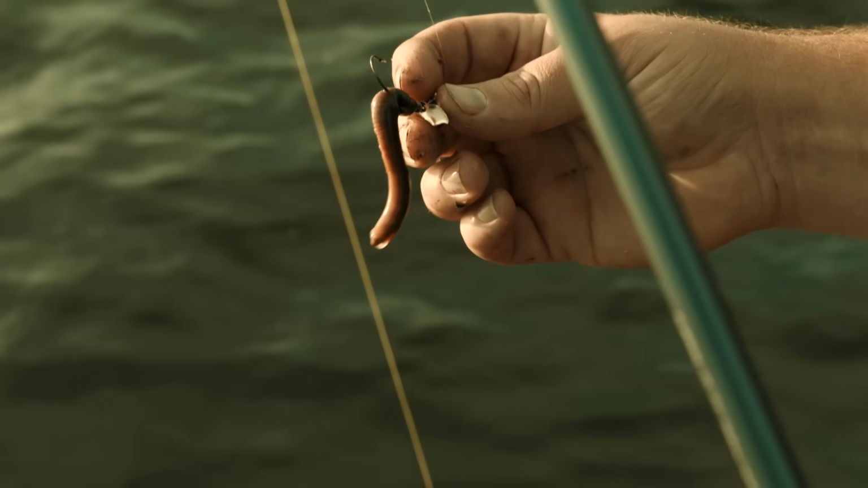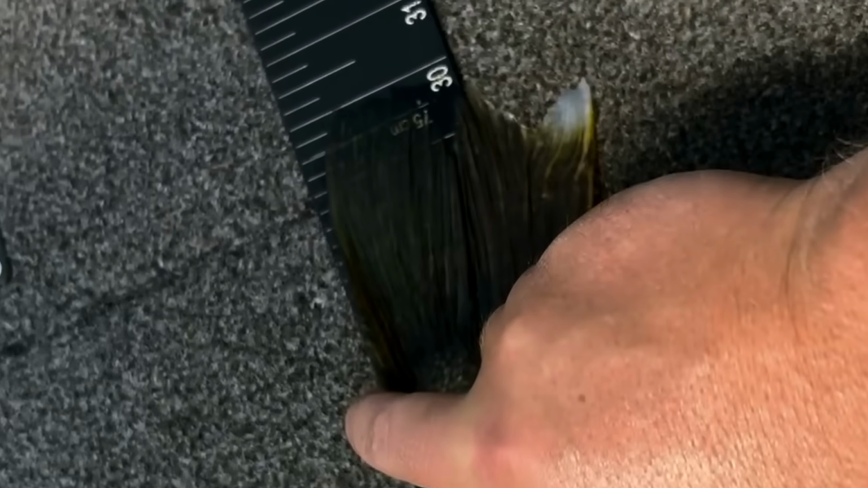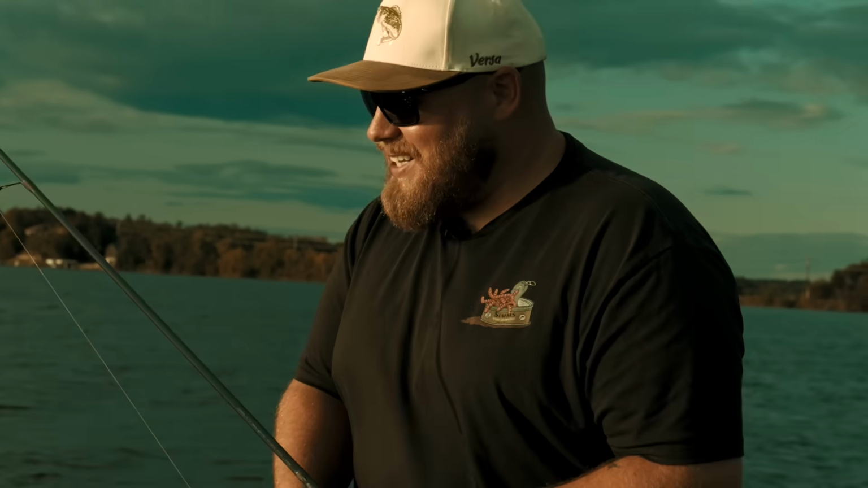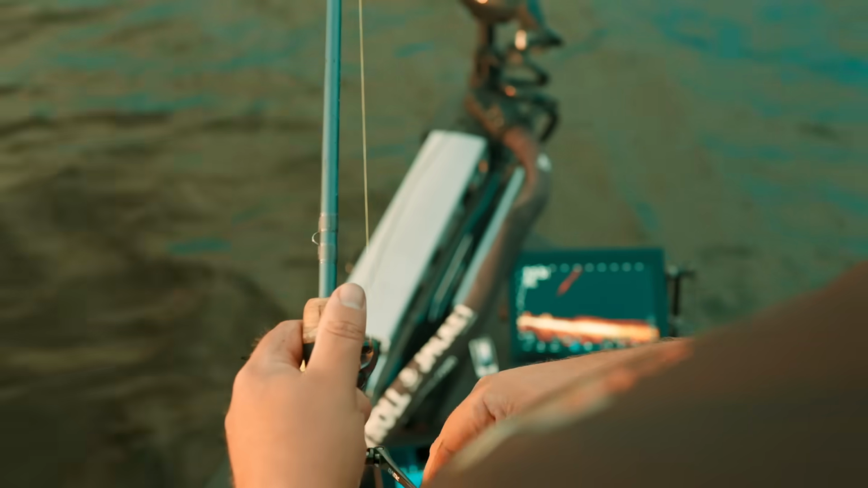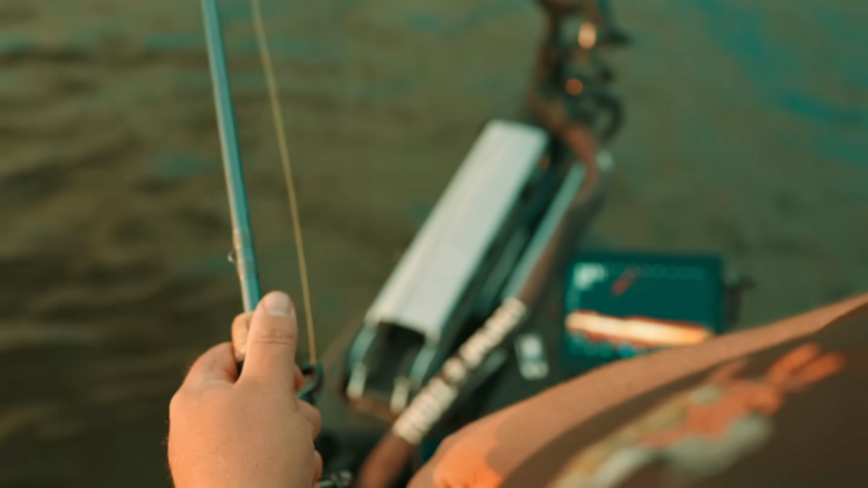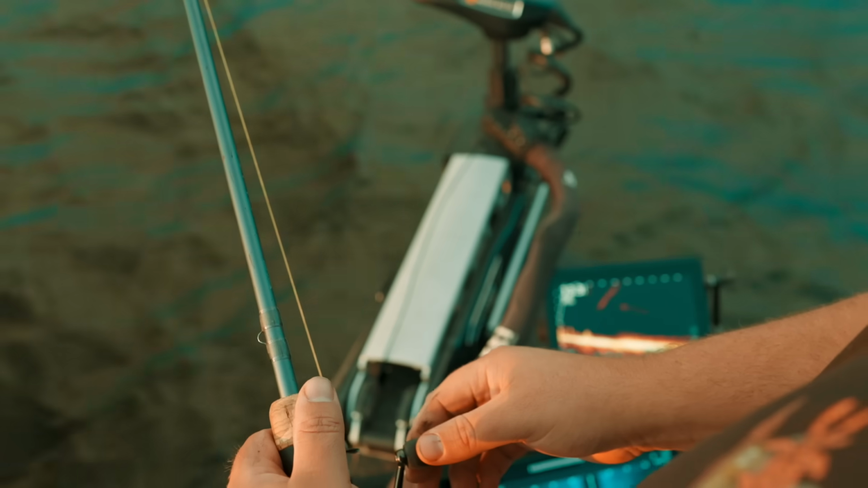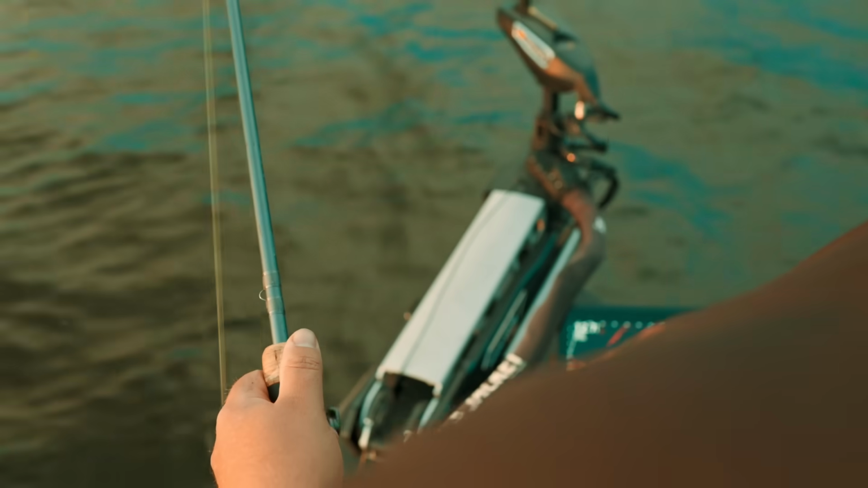And actually the very first fish I ever caught on it was a 30-inch walleye. So I might be a little biased. When your first fish ever on a bait is a 30-incher, it's something that I'm getting a lot more confidence in for sure. Oh, the little perch or whatever grabbed it. Just felt tick, tick, tick.